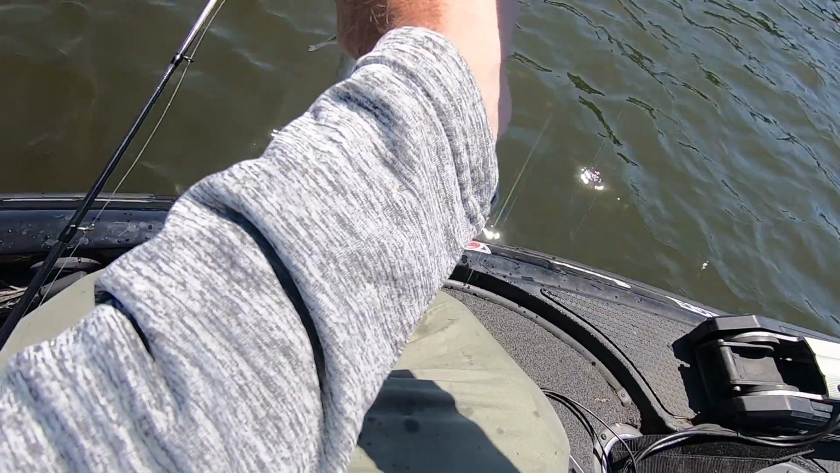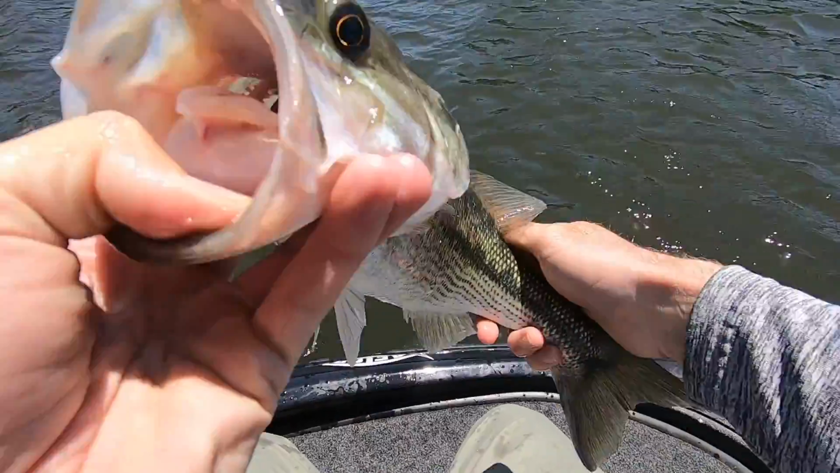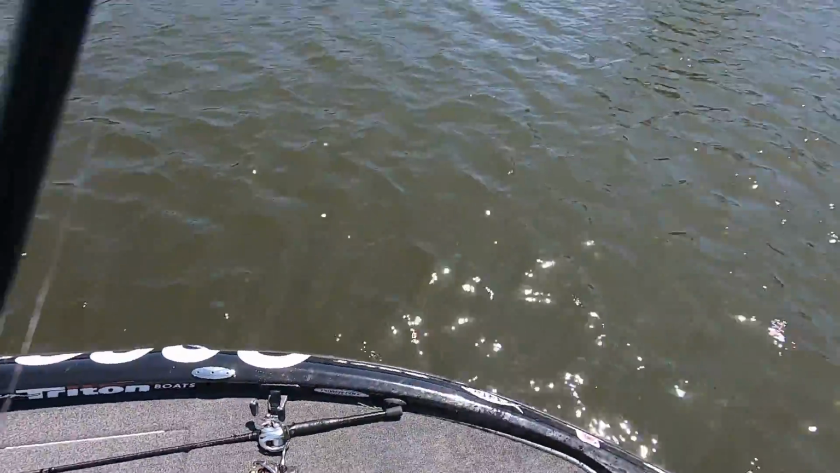When they're choking it that deep, you got the right color. That's what's up right there. Look at that one. Close to a 3-pounder, but he was fun. Pretty, pretty, pretty. See you, baby. Smoked it.